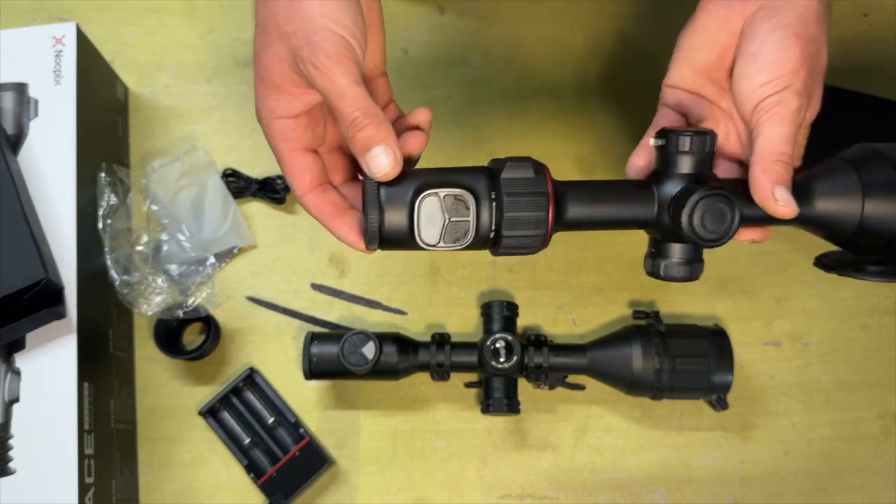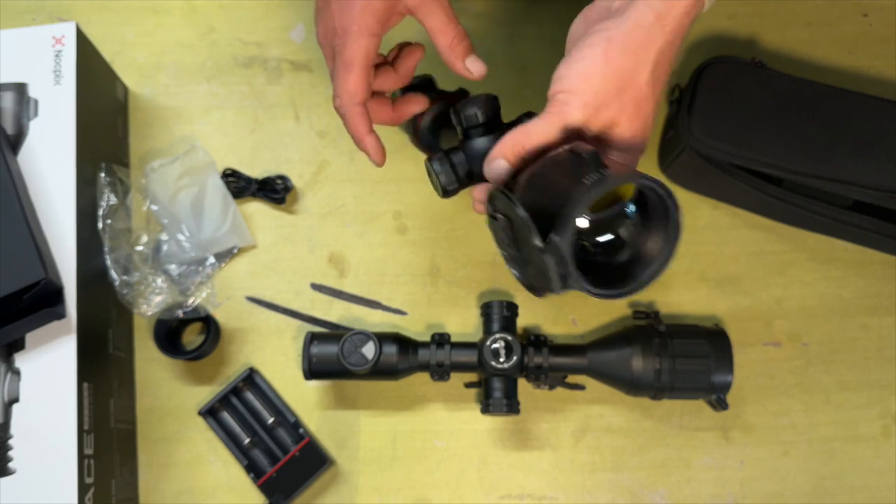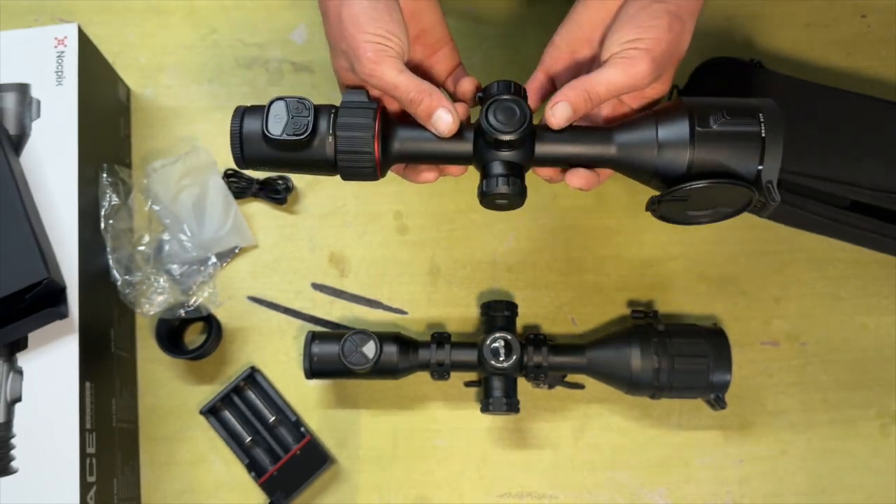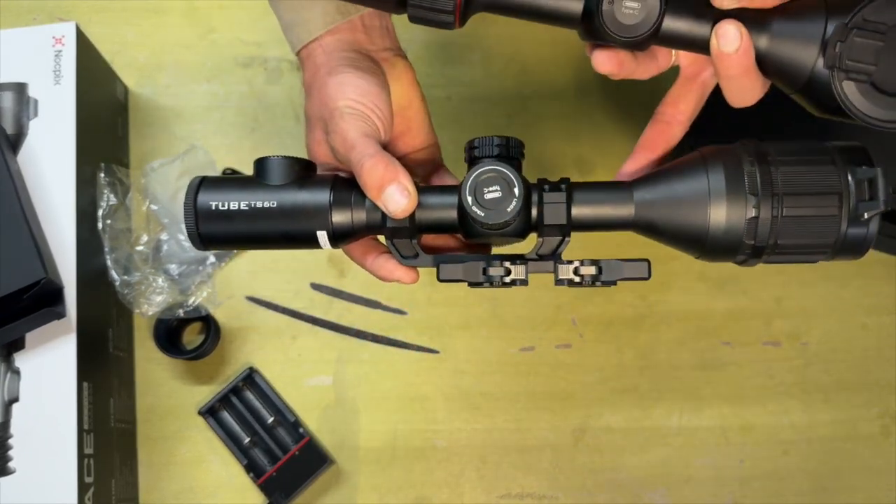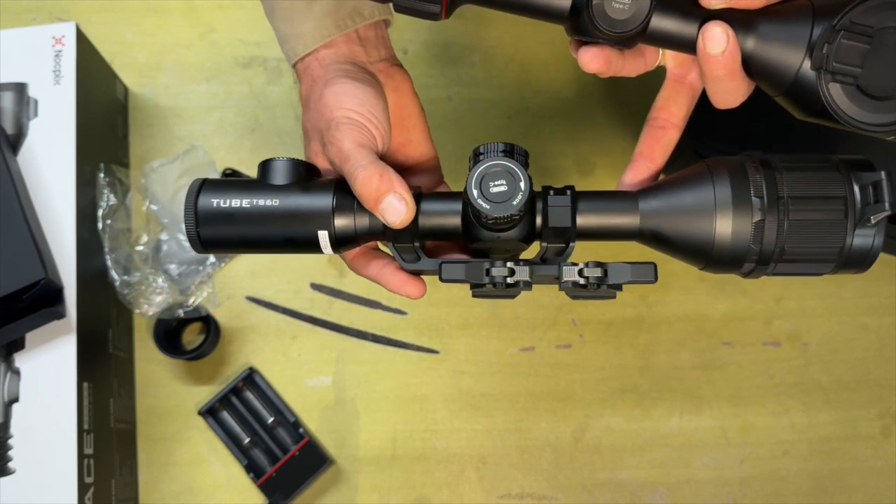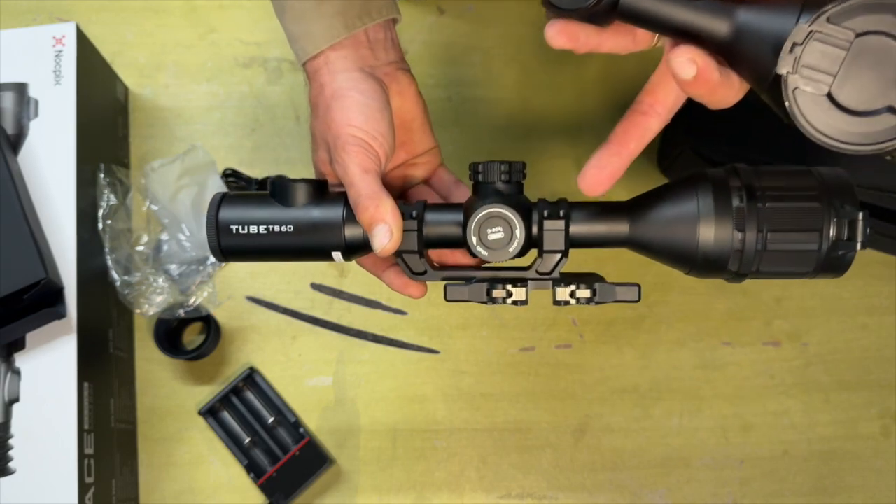Now this one here, as I said before, has the 50mm objective lens on there, and I think a 30mm tube, but it doesn't come with the rings. So I think Nocpix, if you're watching this, it'd be a great thing to send it out with the rings, just like the TS60 had.